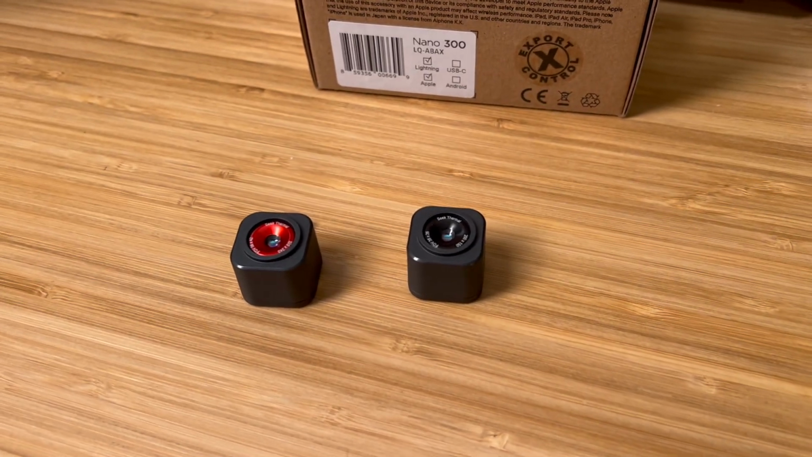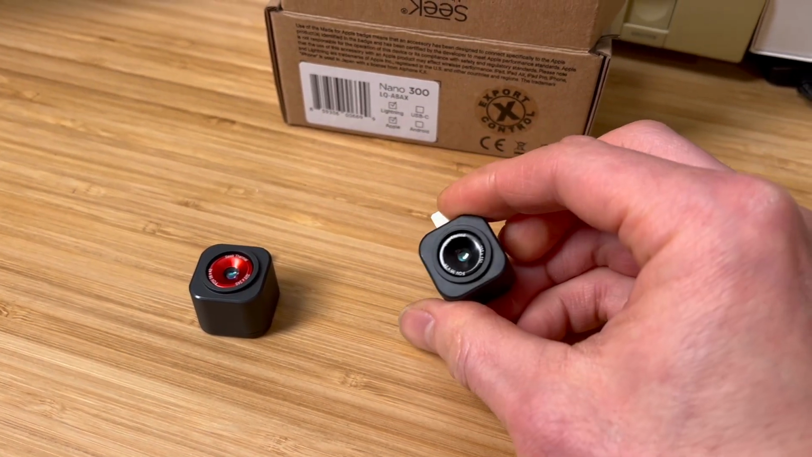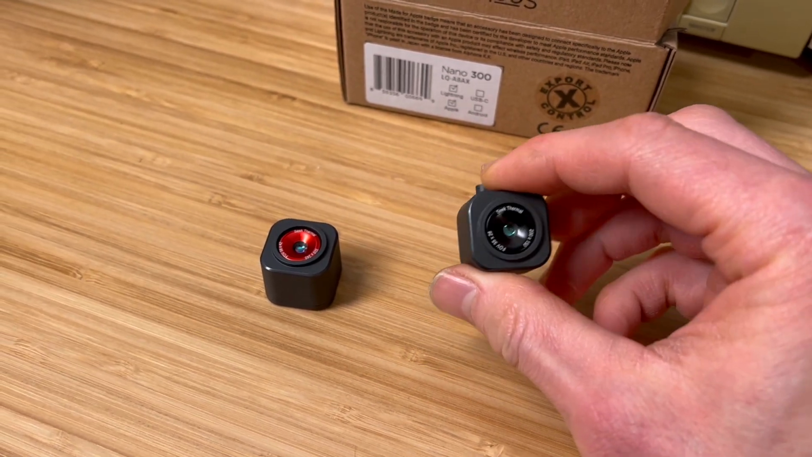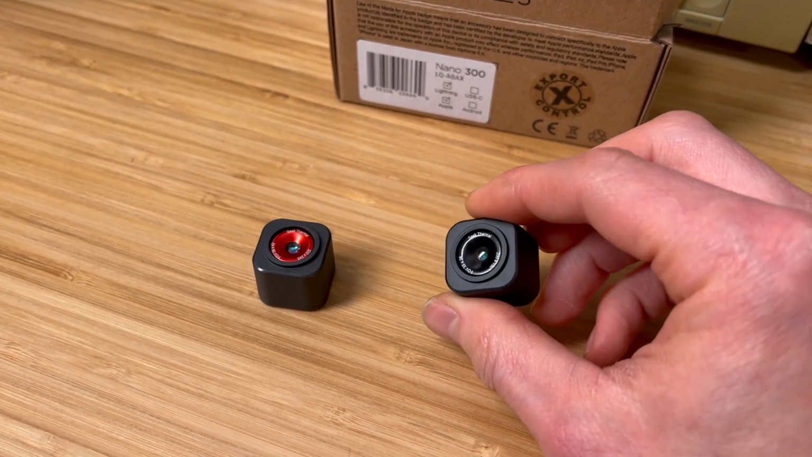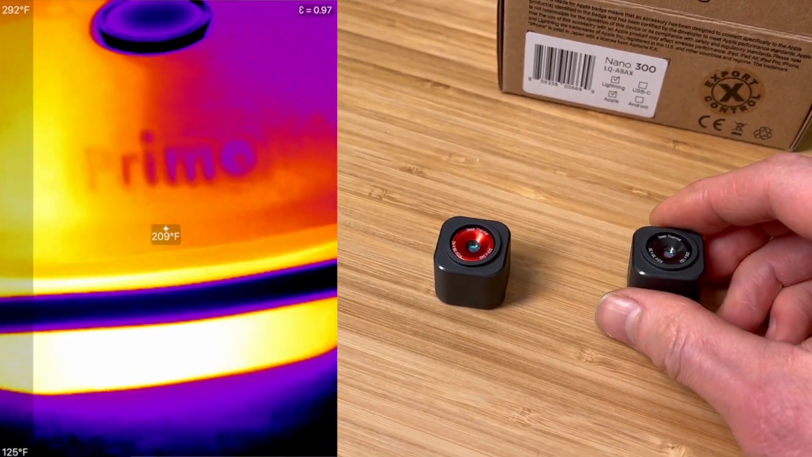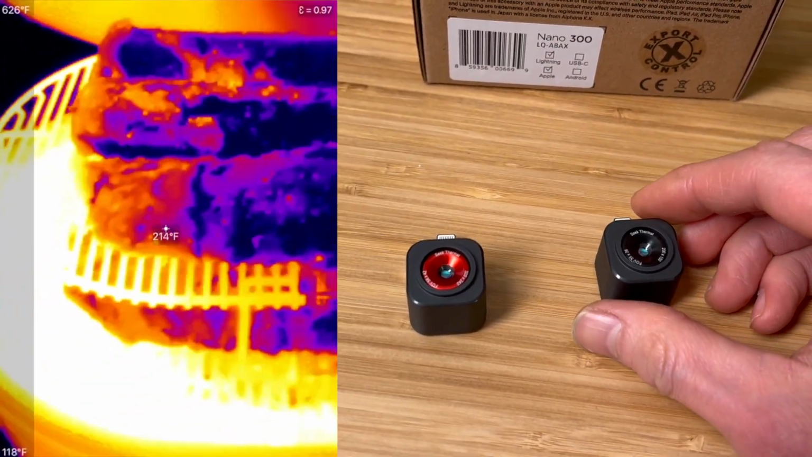One thing I like about these little guys is their temperature range. They both can handle detection temperatures from -4 degrees Fahrenheit to 626 degrees Fahrenheit. That's -20 Celsius to 330 degrees Celsius.